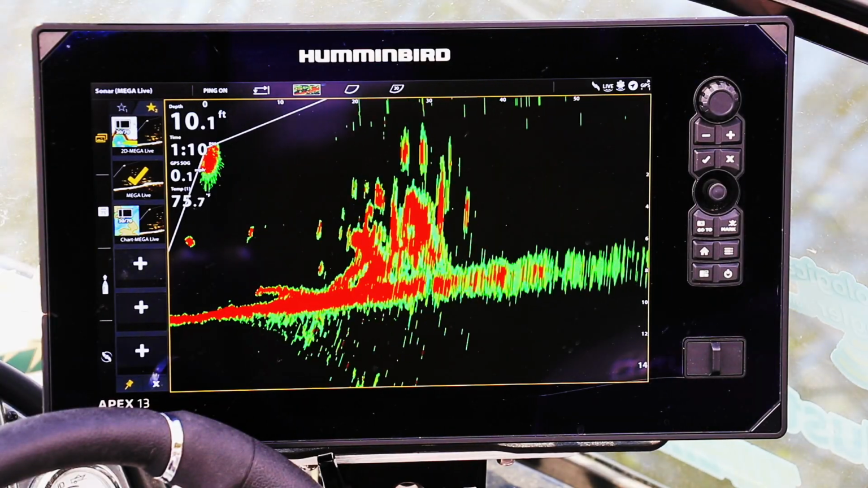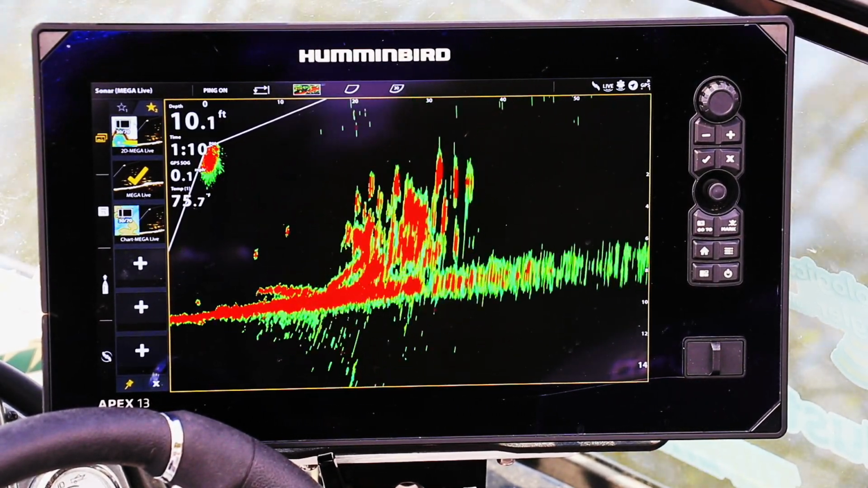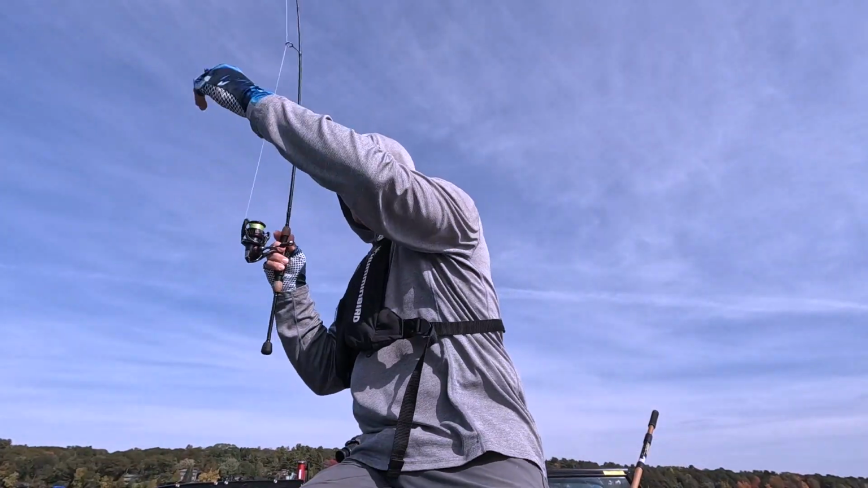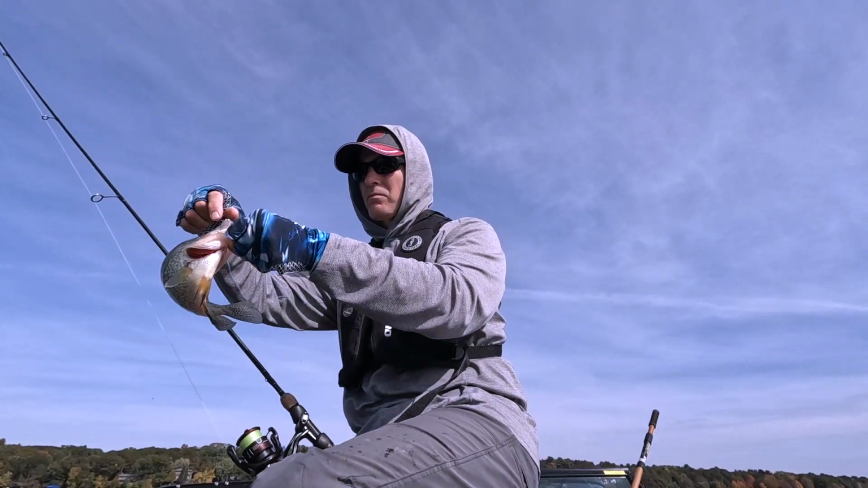Now, there are a bunch of crappies using this brush pile. They're really easy to see with Mega Live imaging, but the wrinkle today is that those crappies are absolutely holding tight to that brush pile. I think they're using it for some shade on this bright sunny day.